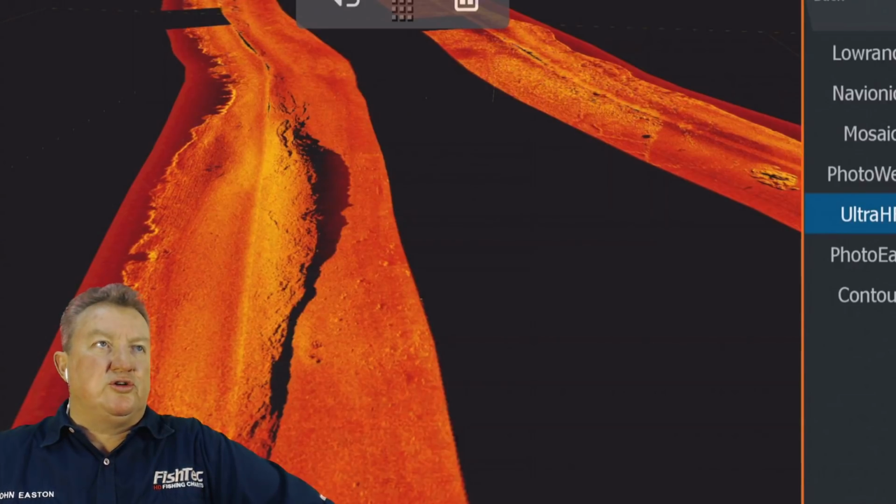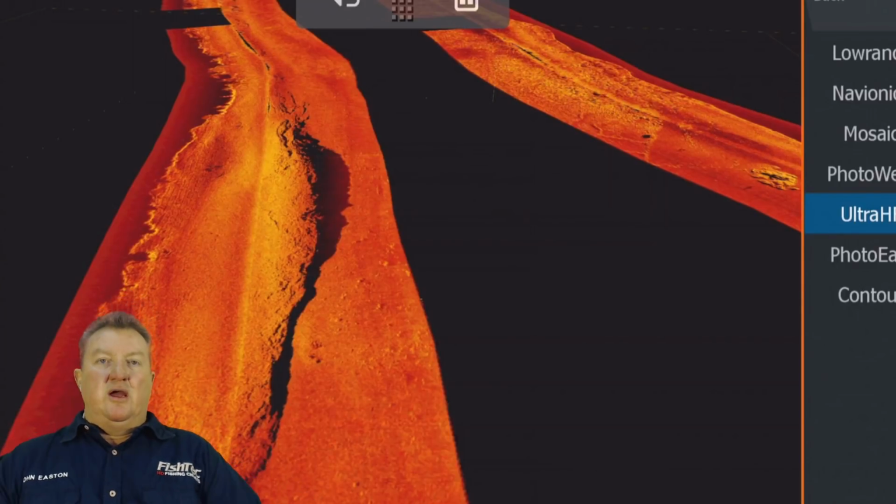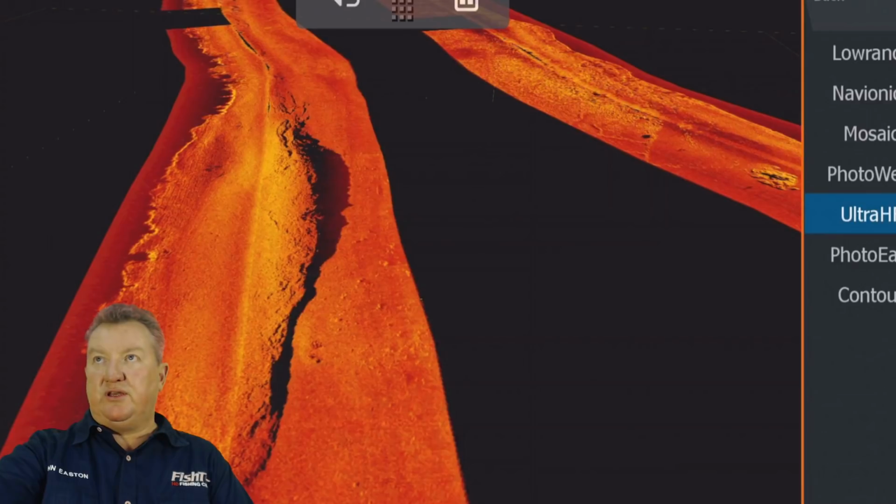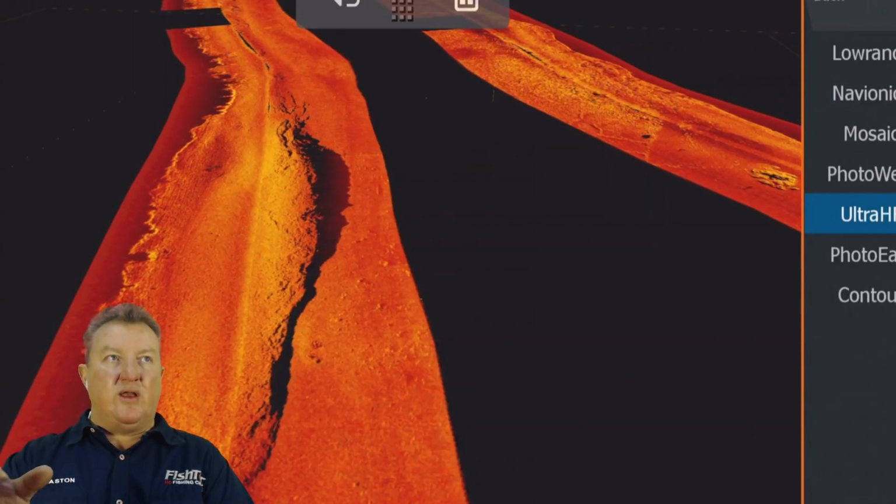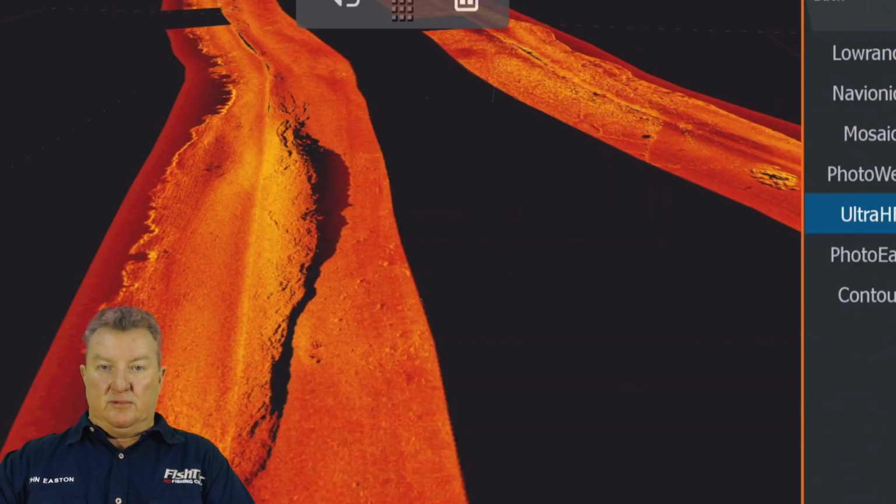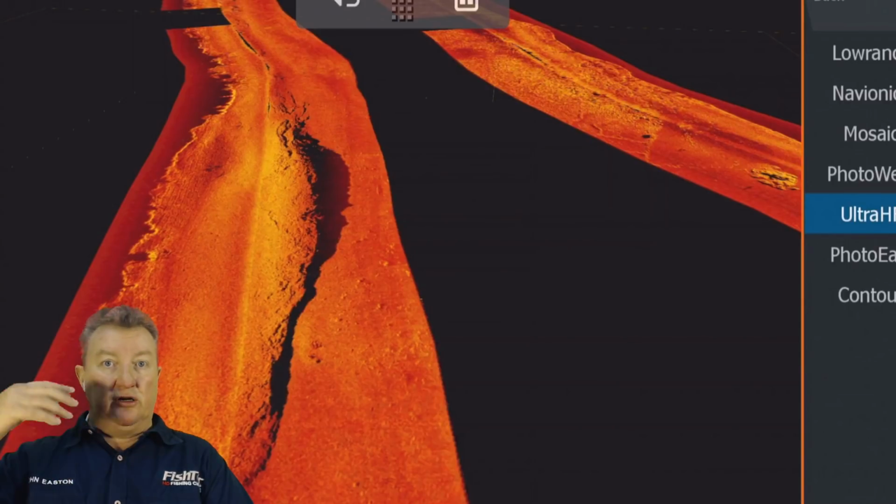How can we use two different custom maps on the same device? Aristoteles, you see this name on the right hand side of the screen now, Lowrance Navionics Mosaic. As long as it doesn't have the same name as that, you can put in two cards, and the only thing that's going to limit you is the size of the card. The biggest card you can put into an HDS unit is a 32 gig, and you can load as many charts as you want.